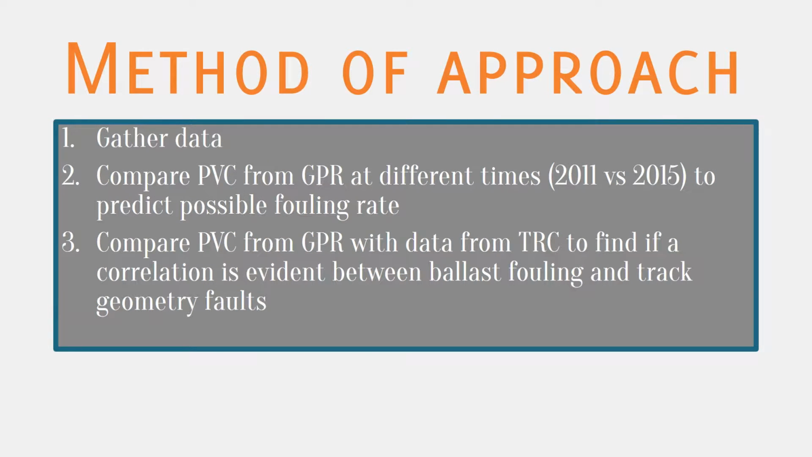The method of approach chosen in order to complete the data analysis was to first gather all necessary data. This included the GPR and track recording car data from 2011 and 2015, as well as any maintenance history leading up to and within the 4-year period.